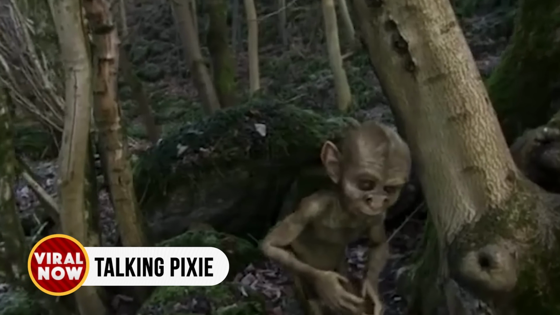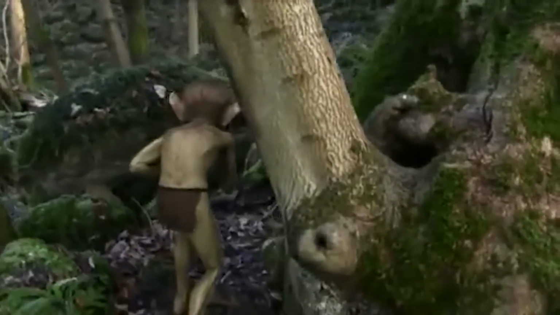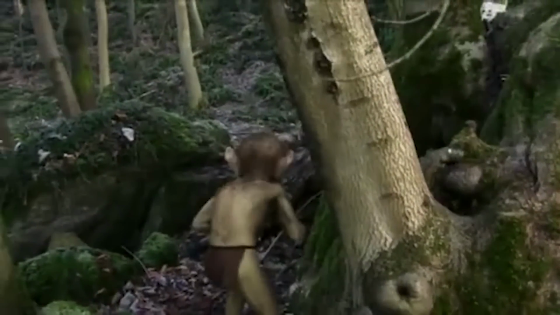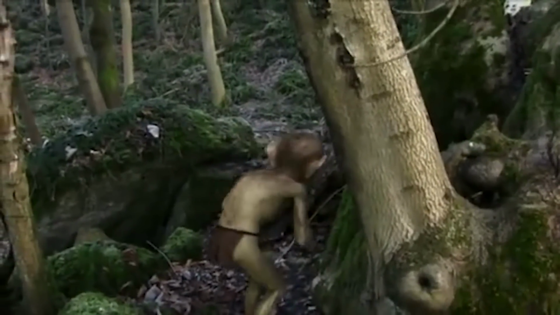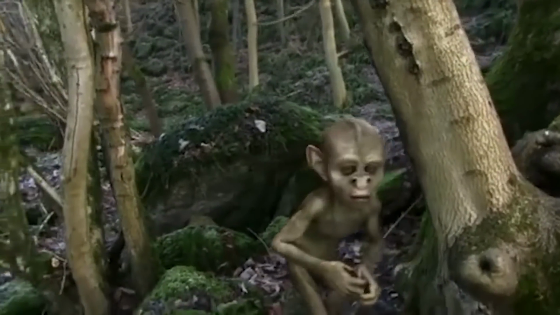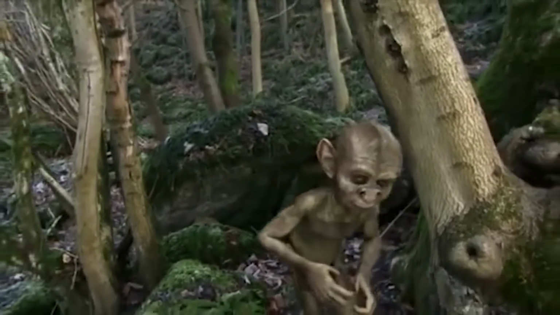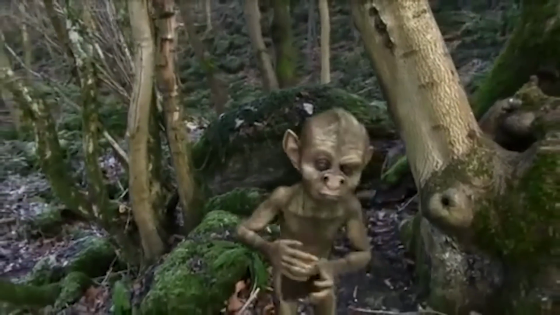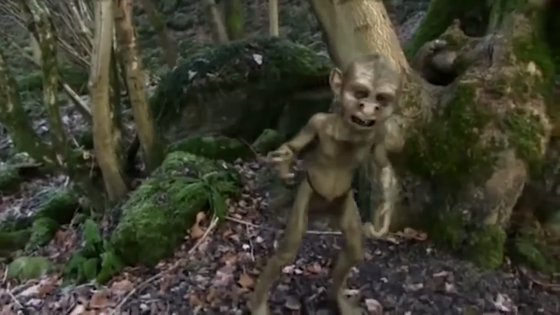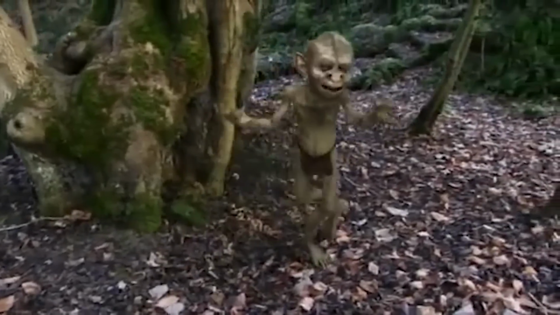Talking pixie. The creature was undeniably bizarre, clearly trying to remain hidden from prying eyes. But curiosity got the better of it, and it turned its attention to the person who had stumbled upon it. With a strange, unsettling voice, it attempted to communicate, leaving the human both terrified and intrigued.